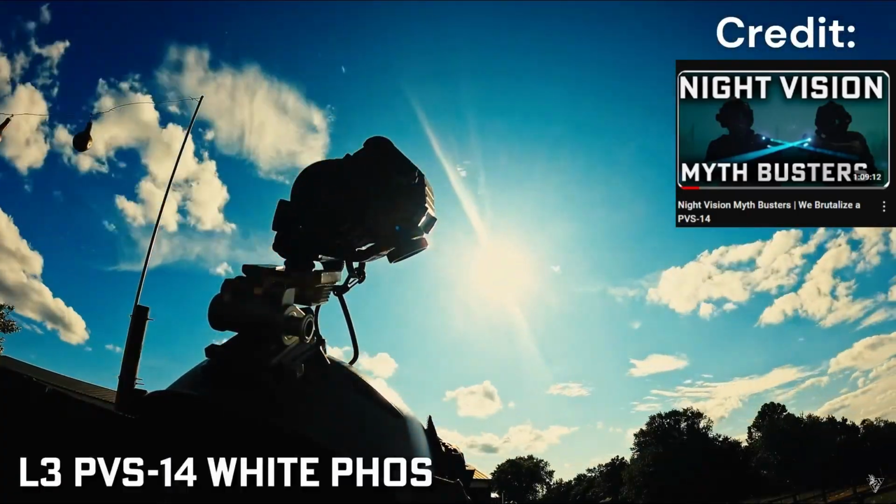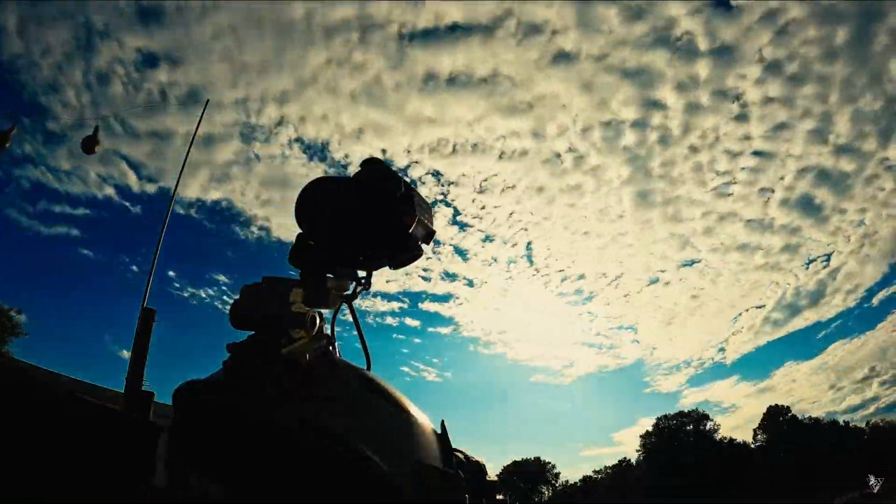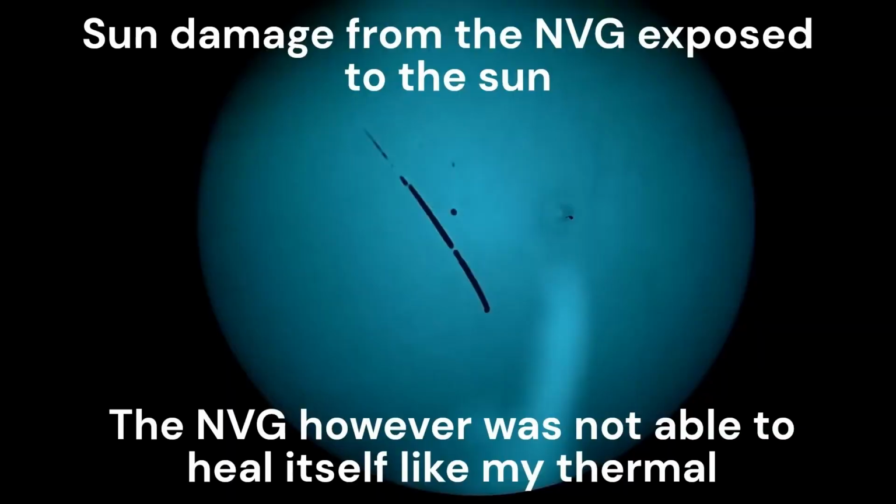So heads up, don't freak out. It even says it in the manual. It's not permanent. It's essentially etched into the sensor because it's amplifying heat signatures. So it saw that heat signature while my unit was flipped up and it just etched it into the sensor. But you essentially just press the power button to recalibrate it, or turn the unit off and back on, and it will go away. But don't leave your unit staring at the sun all day either. So, just food for thought.